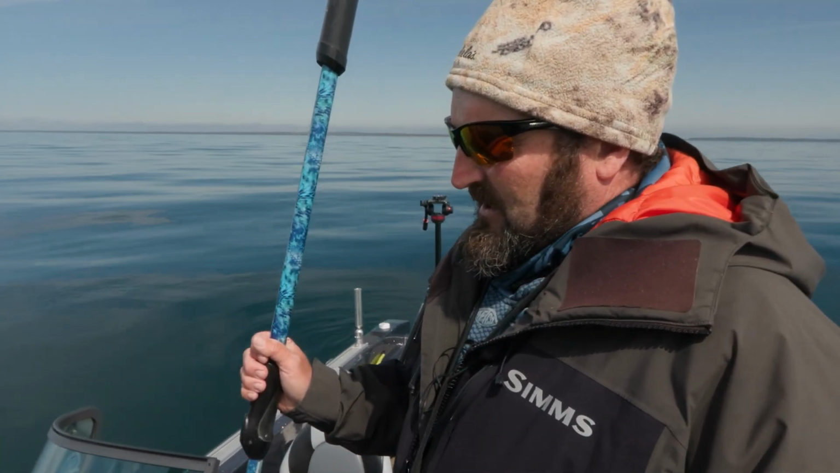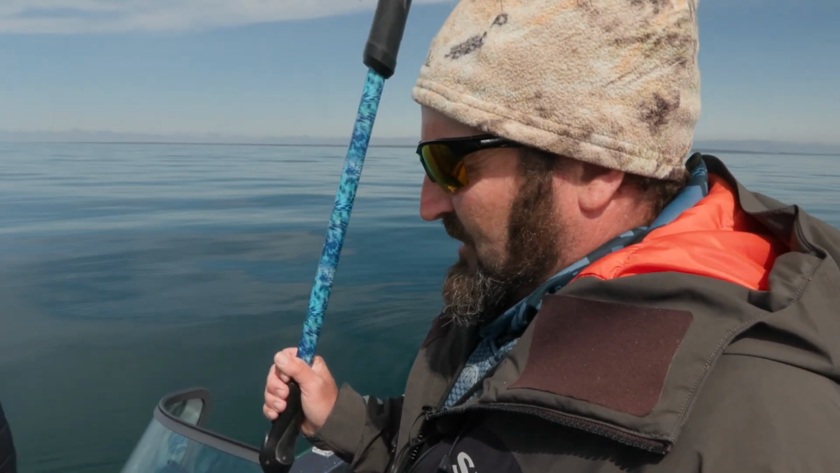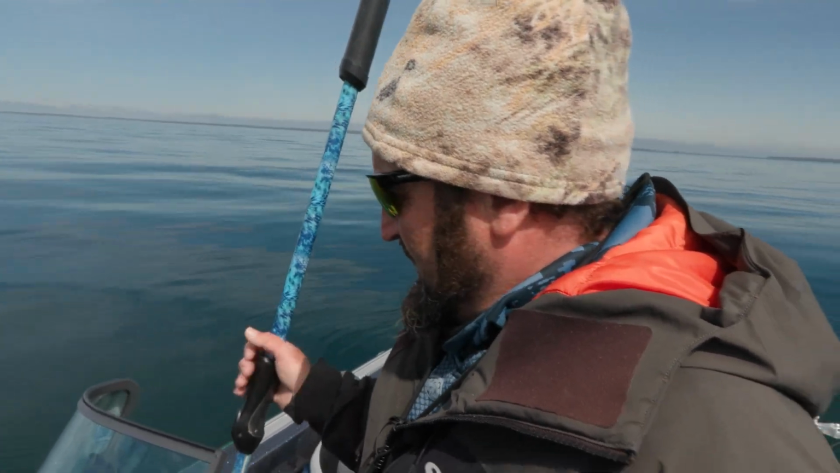So our fall fishery is definitely something that you can come up and fish for a good solid month and get perch. That's how clean this water is. That fish is a good 30 feet down yet, and you can see him crystal clean.